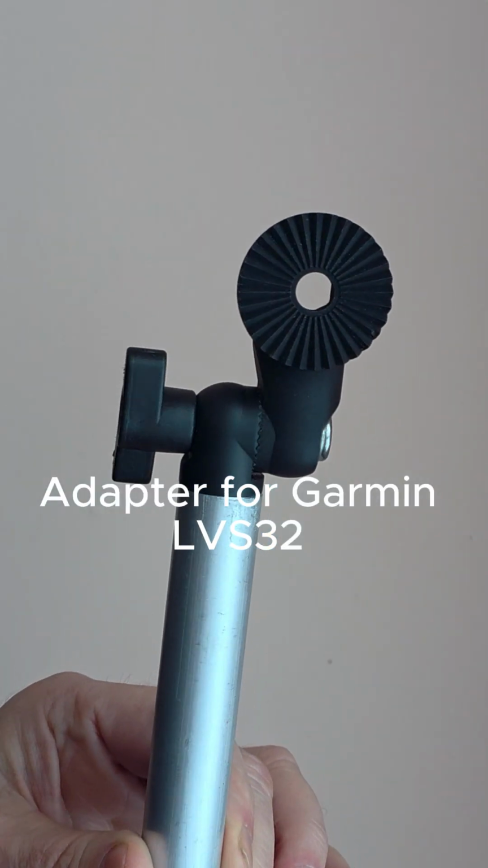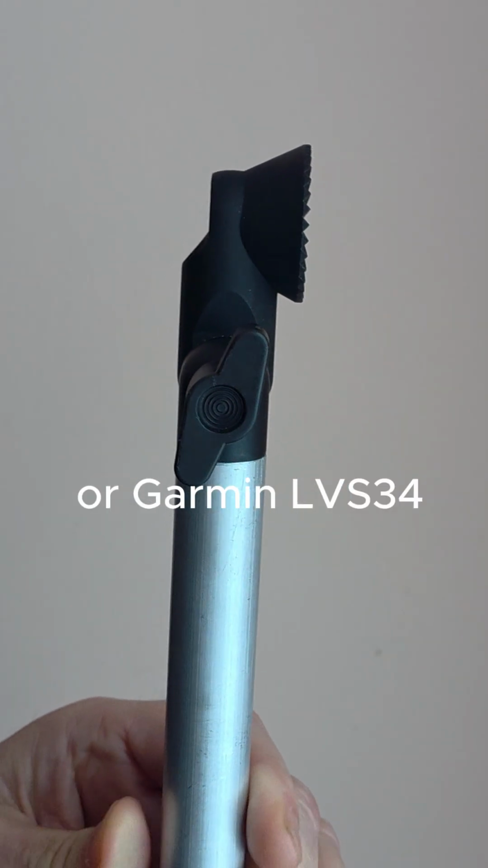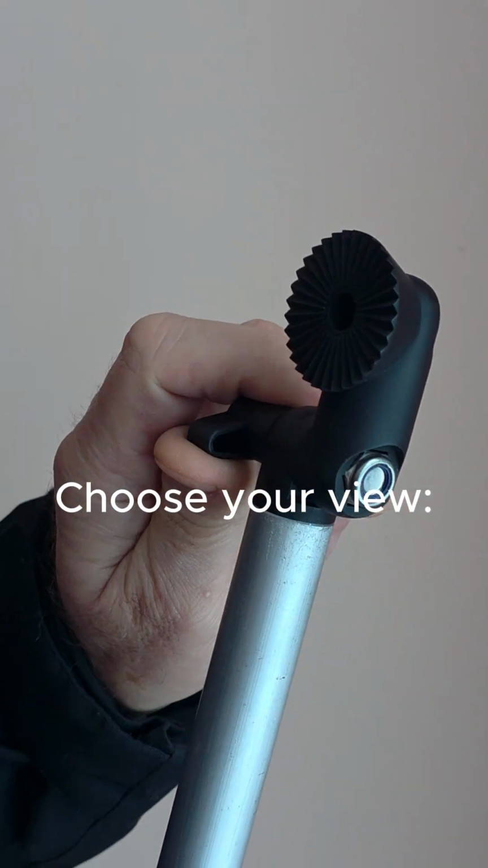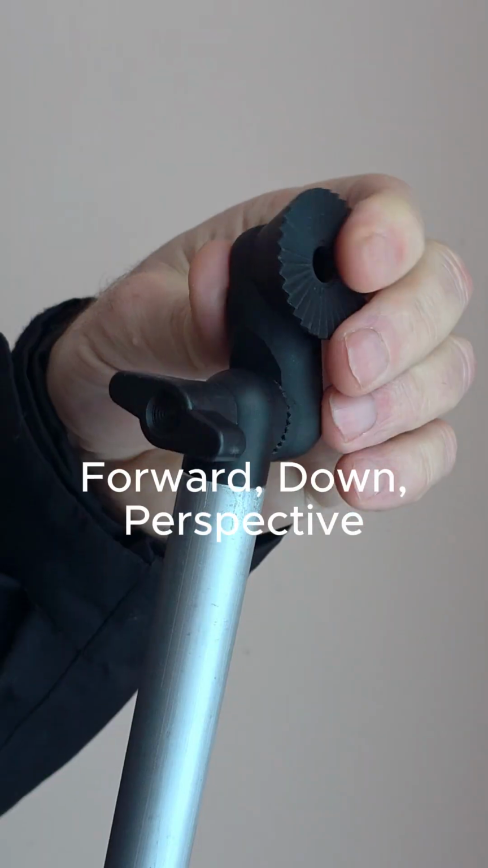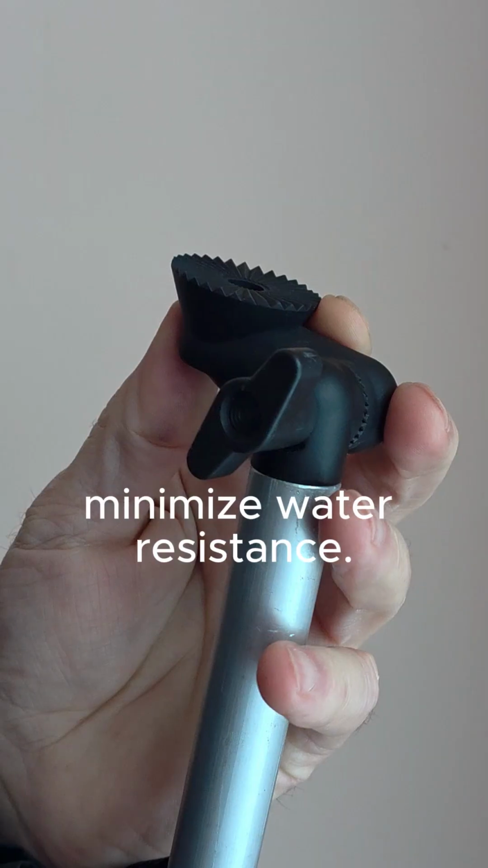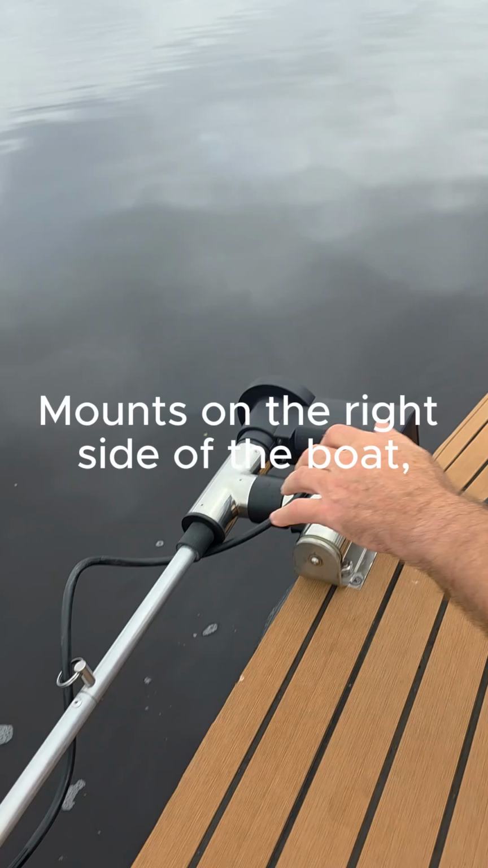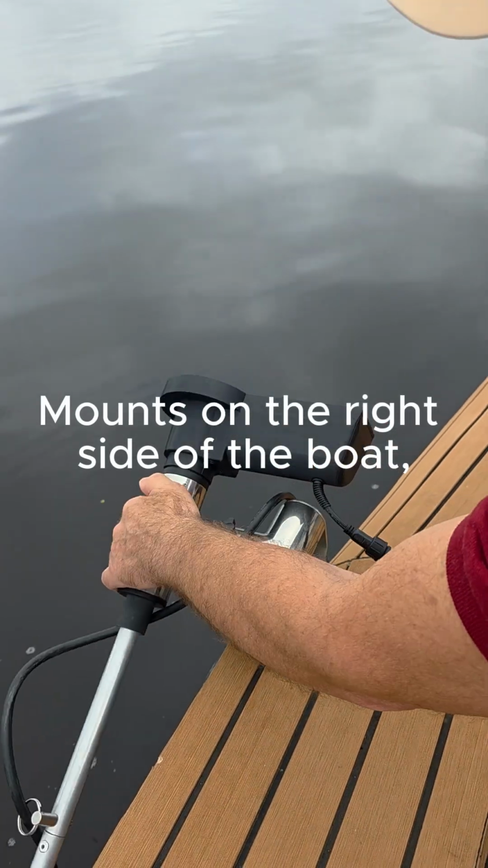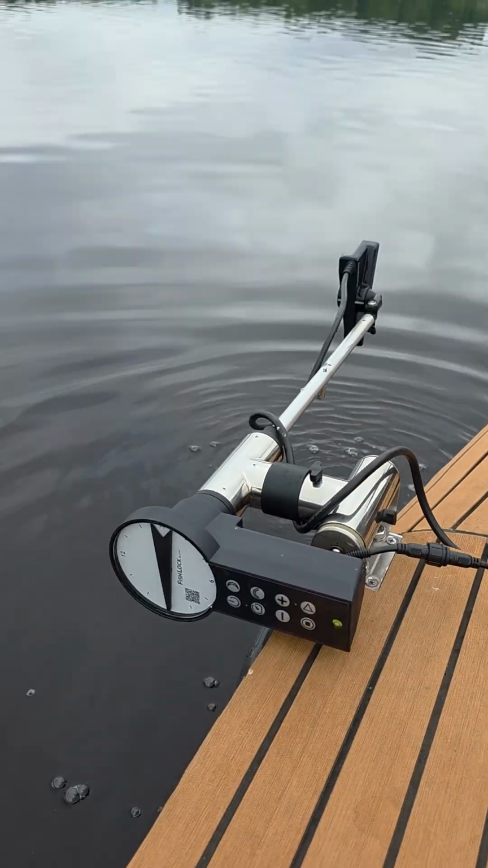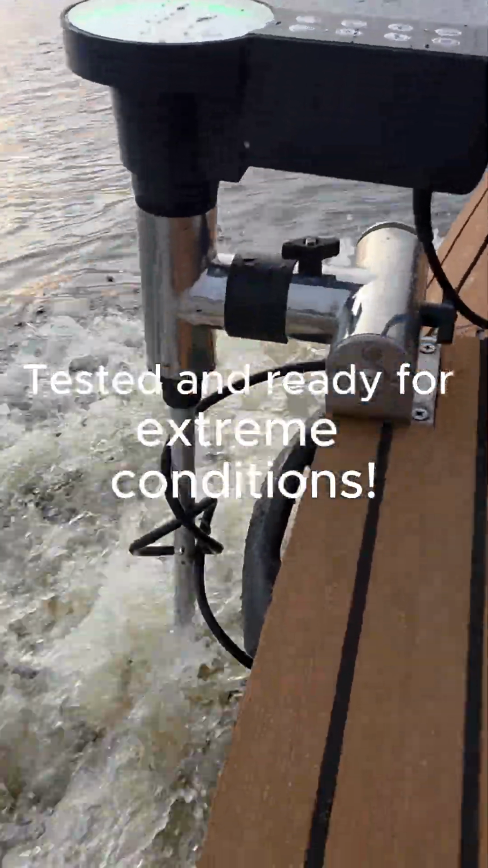Adapter for Garmin LVS32 or Garmin LVS34. Choose your view: forward, down or perspective. The shape and size minimize water resistance. Mounts on the right side or on the left side of the boat. Tested and ready for extreme conditions.